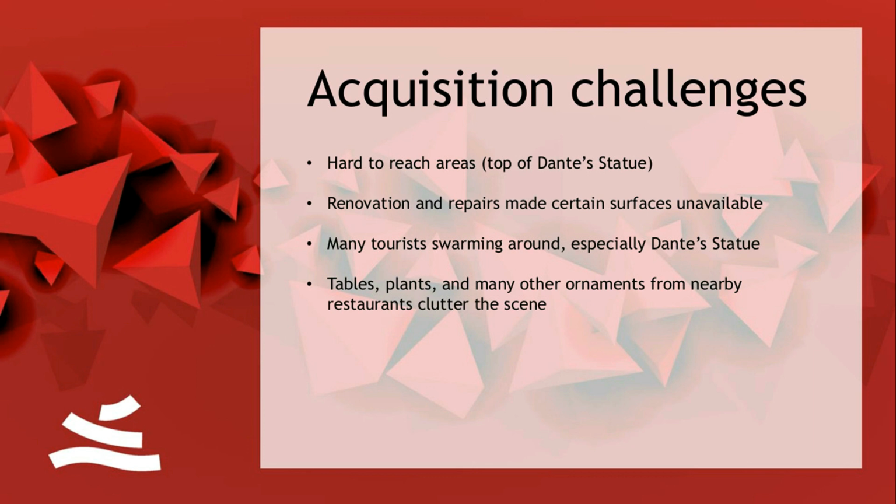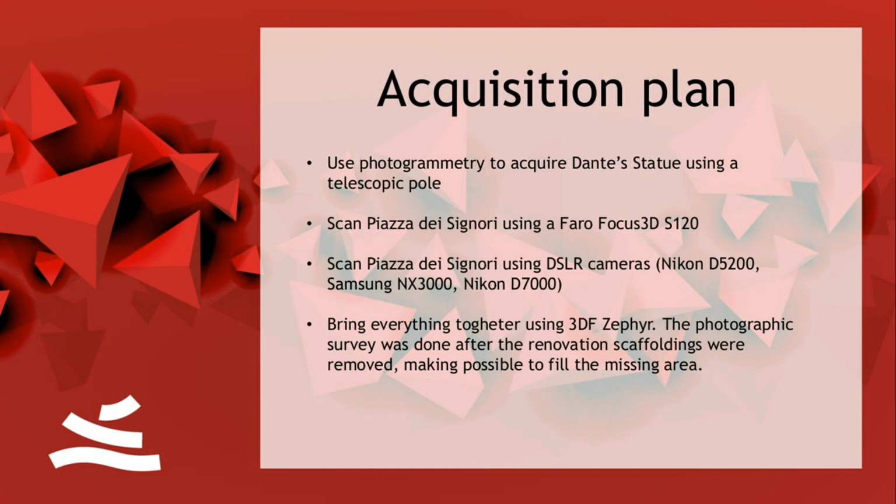And so the acquisition plan was to use just photogrammetry for the whole statue. So we took a telescopic pole in order to get a picture from the ground and from a higher post. Then we also did a scan of the square using just laser scan. And we also did a scan of the square using just photogrammetry, by taking pictures. We took around 700 pictures, but in the end we used less than 400. And then we brought everything together, again using Zephyr.